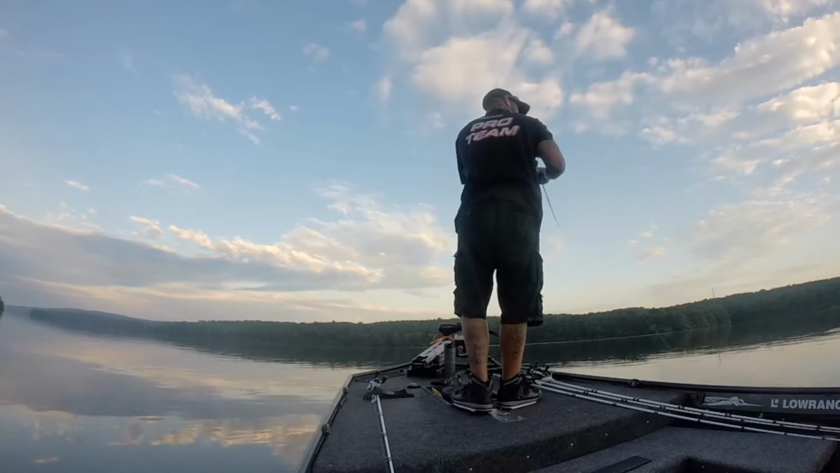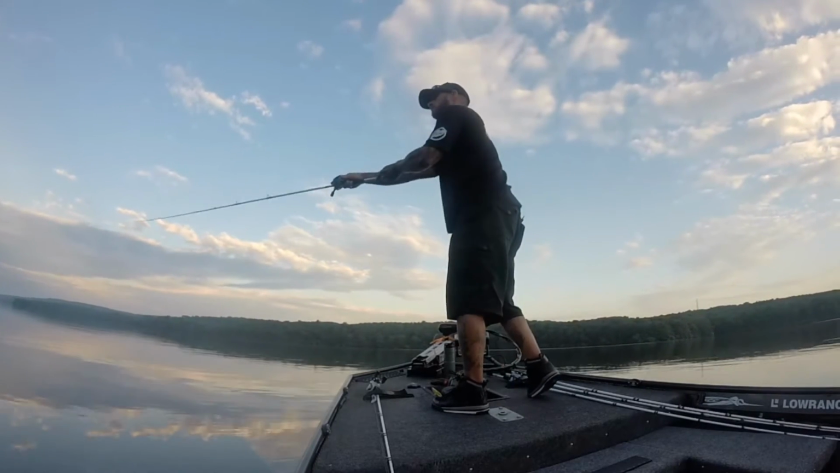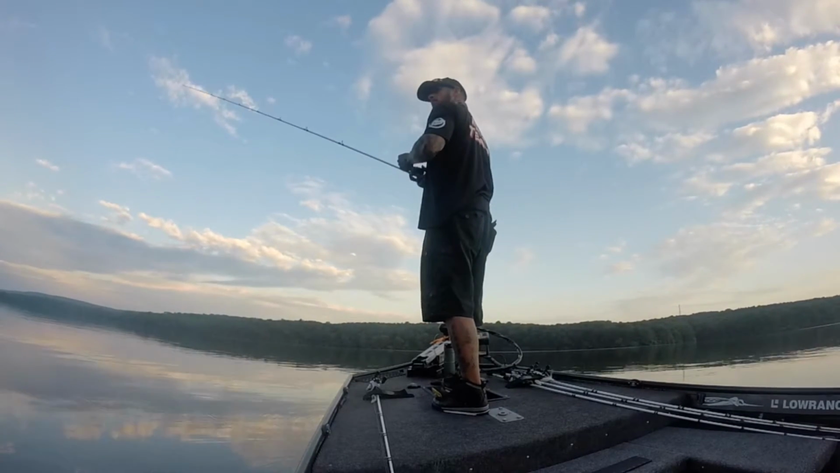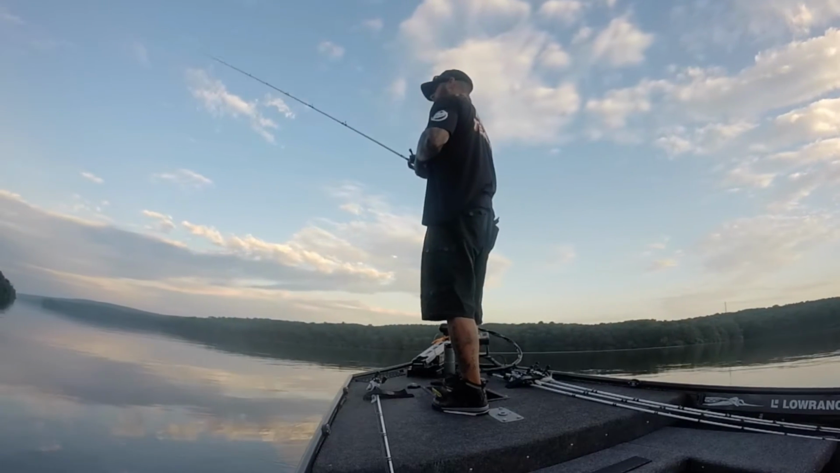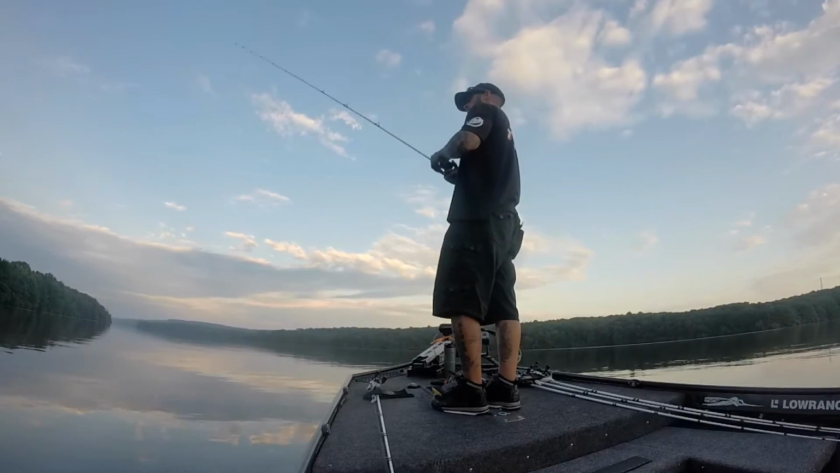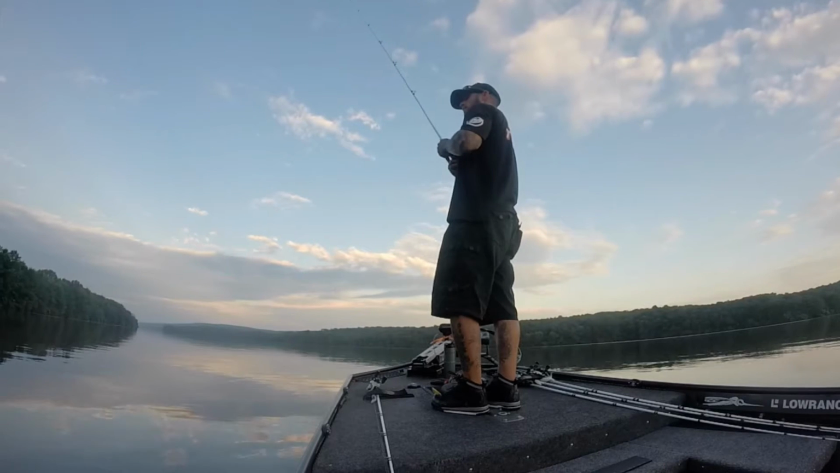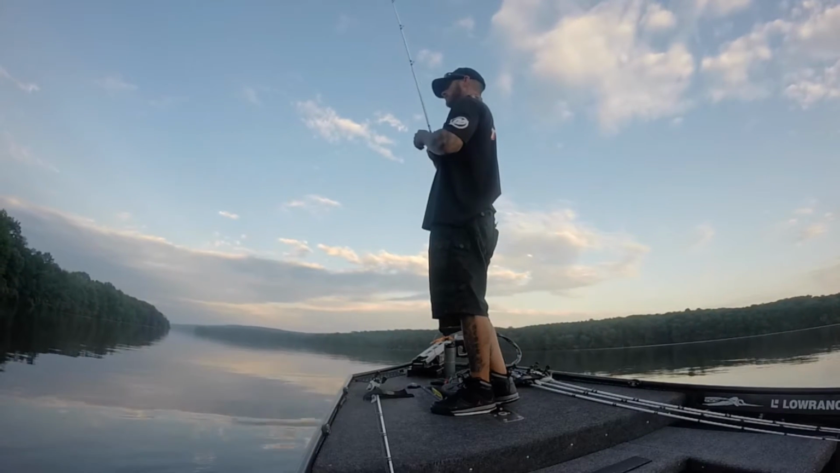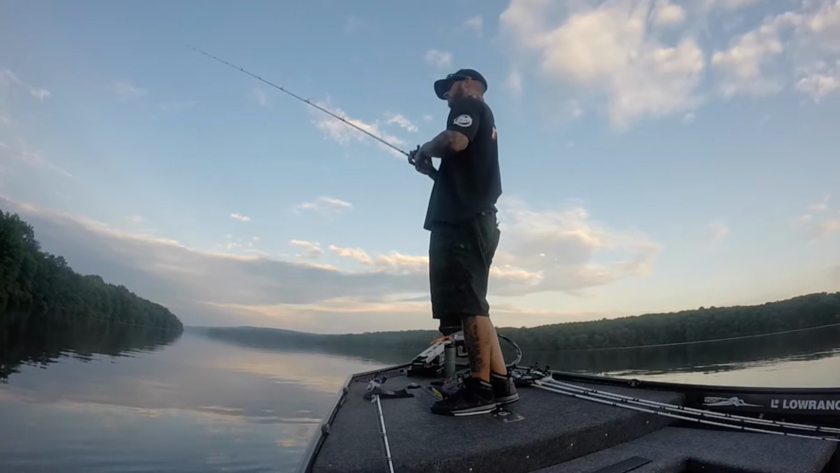Same deal here, but I moved out just a little bit further. Now I'm in like 12 to 15. So you can fish them anywhere under that thermocline. If you find one in 2 foot, you can still catch them on them, but you got to find the depth that they're holding on to. Once I caught those smaller ones, I knew those bigger ones weren't going to be far behind, but they were going to be a little bit deeper.